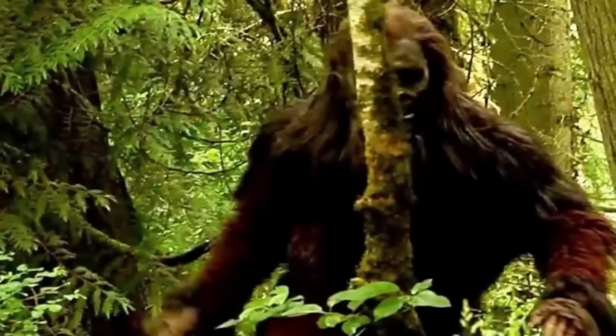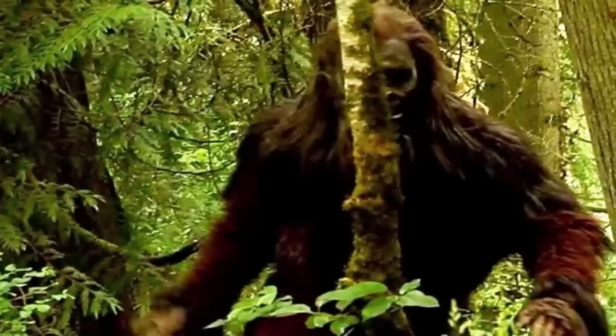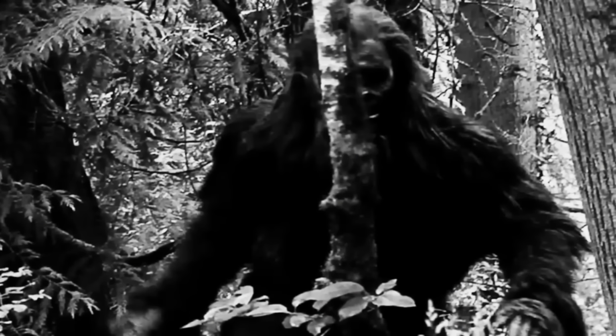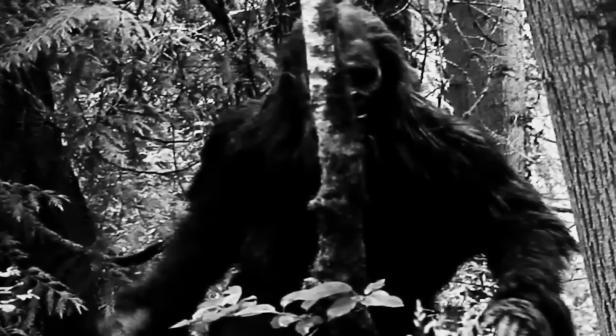Many people have proposed that these images may capture a creature of legend, the elusive and mysterious Bigfoot. Tales of this legendary creature have persisted for generations, often described as a towering being inhabiting remote wilderness areas. And as we've seen in previous videos, there are more and more sightings.